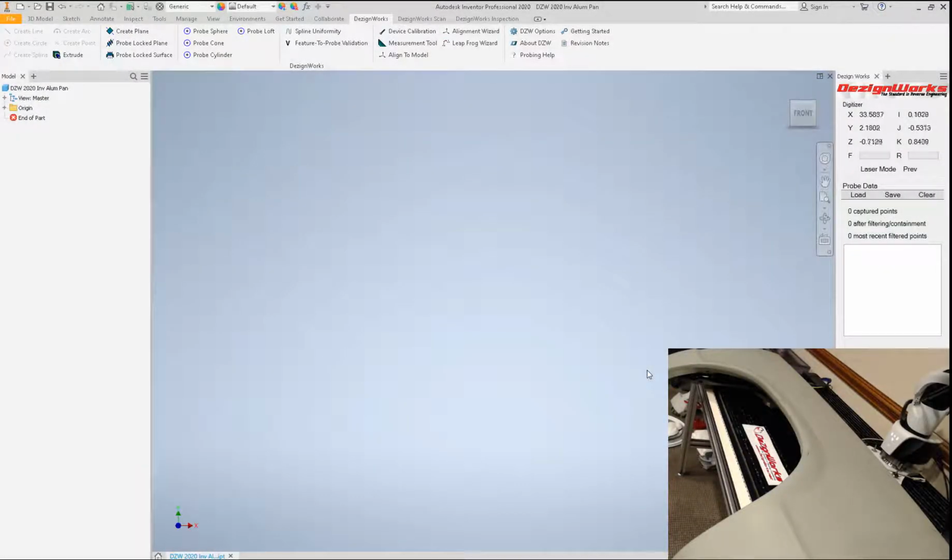This week we'll be featuring Dezignworks 2020 for Autodesk Inventor and featuring also the new Roamer Absolute device with the RS6 scanner. So the part we've chosen today is a full-size fender. We want to show you how fast and efficient Dezignworks combined with the RS6 scanner can get your projects done.